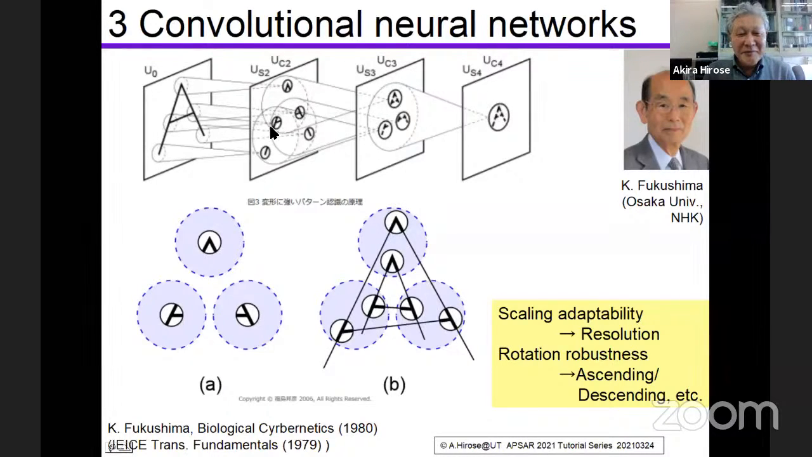And if they are extracted, then by gathering these features, the brain can recognize A. This is the idea. If it works in this way, the recognition process is very robust, even if the A size is changed, bigger or smaller, or a little rotated. It's okay, no problem.